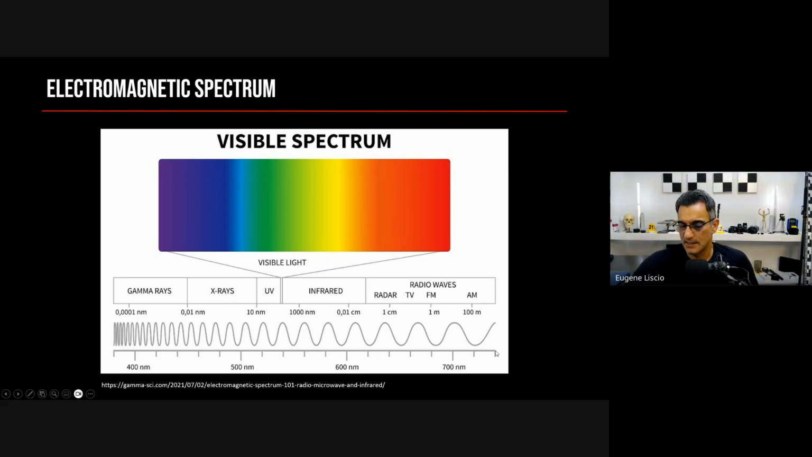And as we approach 700 and past 700, we're going into the infrared. So infra, beyond the red colors, which is the 700. And that's typically where most laser scanners are going to work.